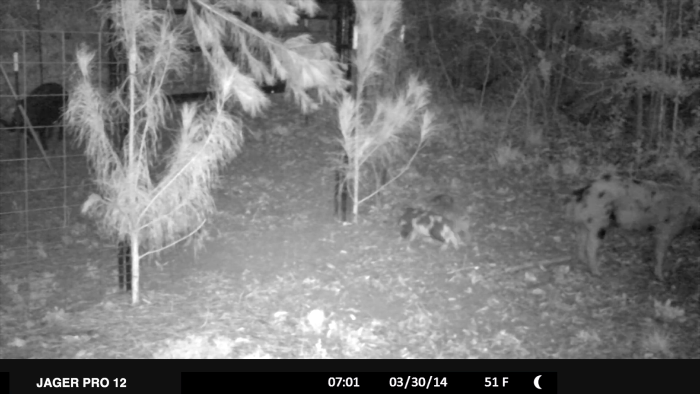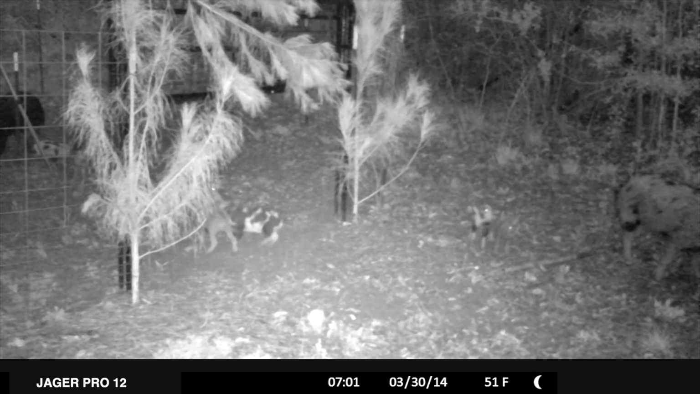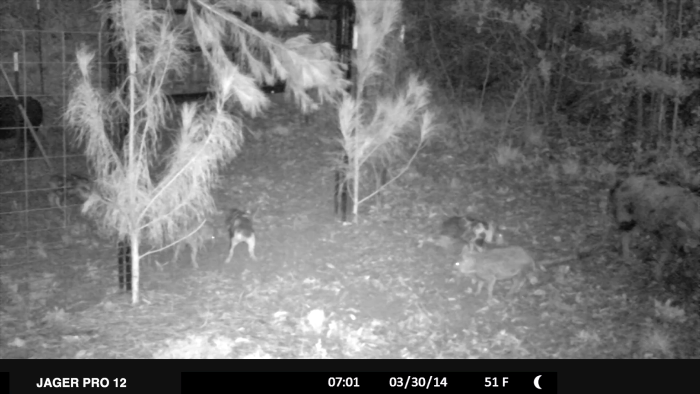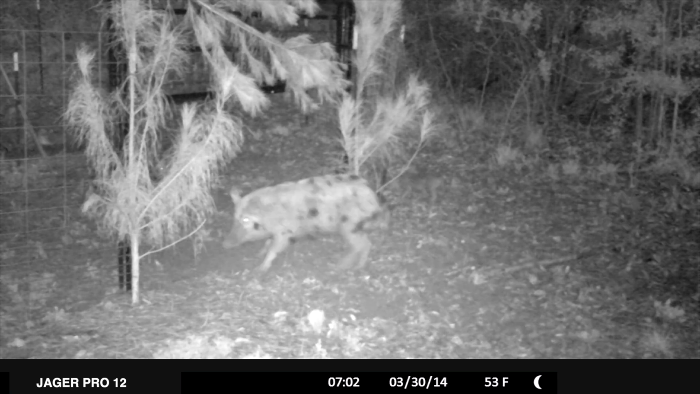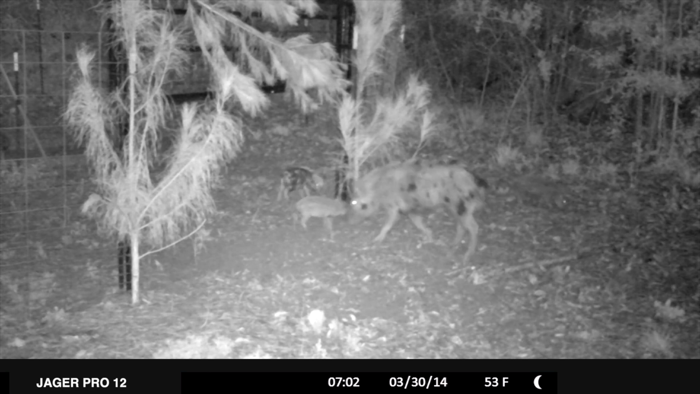It is always a good sign when pigs feel comfortable enough to play or sleep around a trap enclosure. This little guy seems to enjoy spinning in circles. It is all fun and games until someone bashes their head against the gate frame.